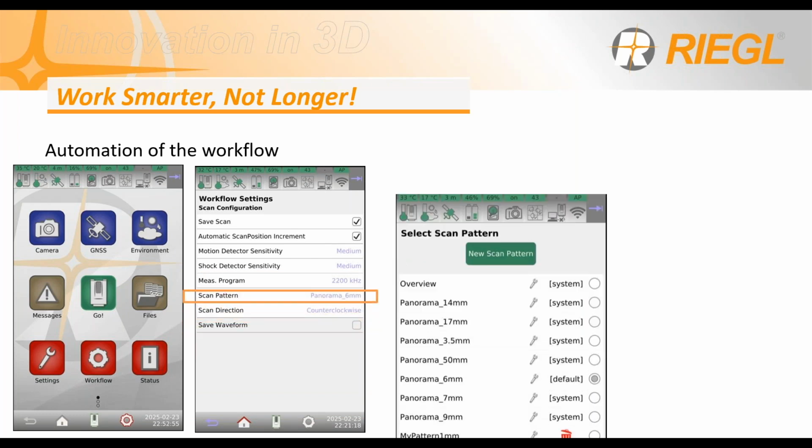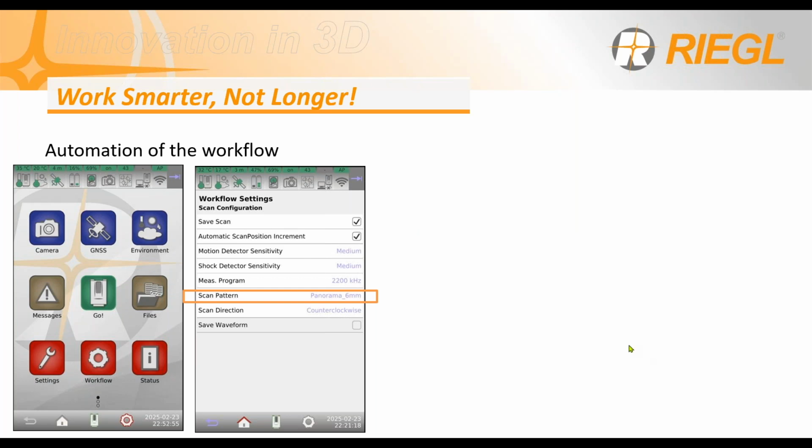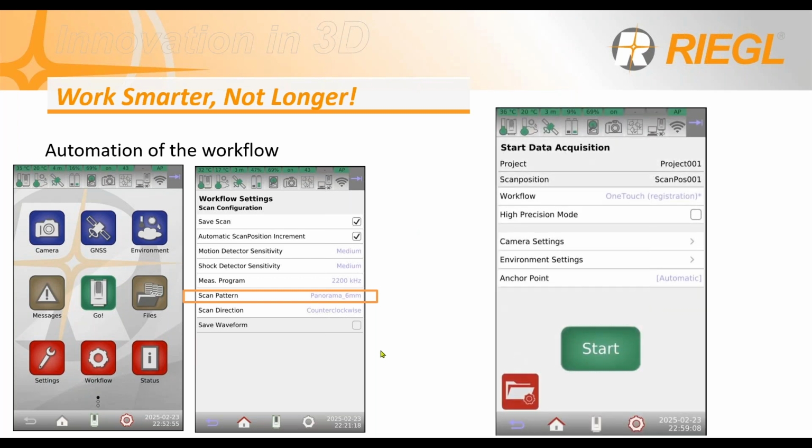It's also known as panorama, as you can see. And you can create your own. And after that, it's just scanning. That's it. You just start your scan and let the scanner register the rest of your scans with a real-time onboard automatic registration.